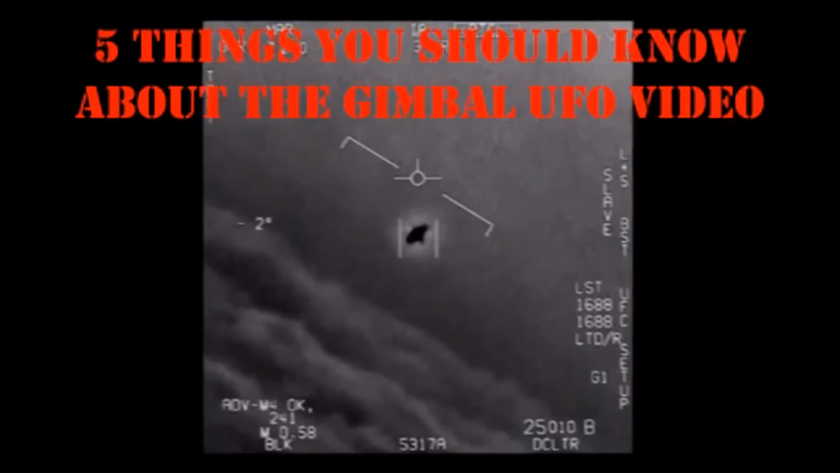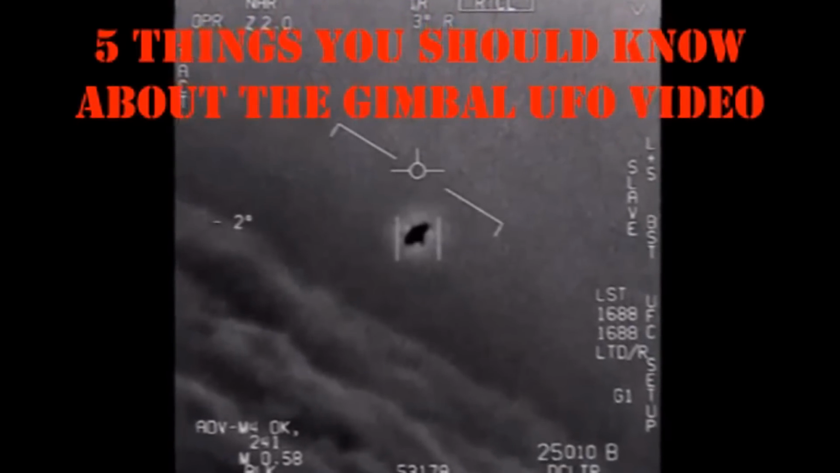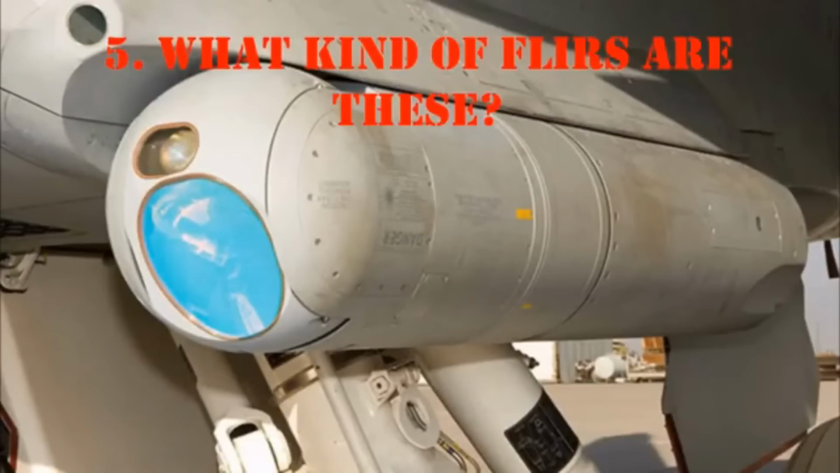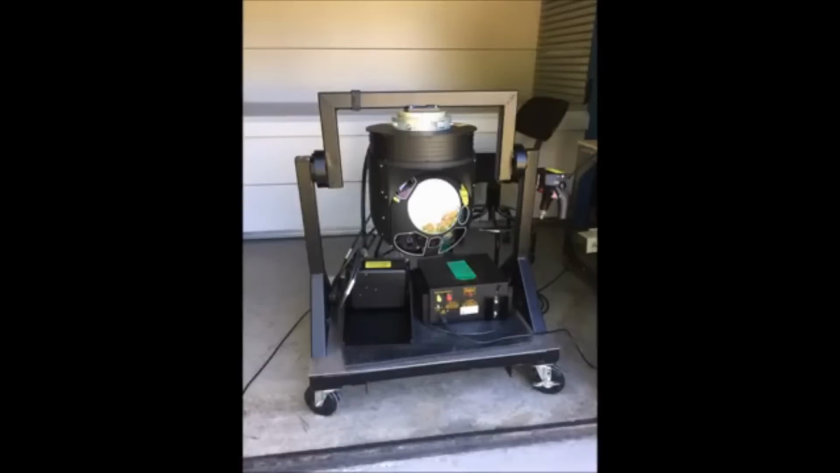Here we go. Here are 5 things that you should know about the gimbal UFO video. All right, Number 5. What kind of FLIRs are these? That's the FLIR. The infrared equipment used to record the 3 UFO FLIR videos were FLIRs, which stands for Advanced Targeting Forward-Looking Infrared Systems, and they're usually mounted on fighter jets such as the FA-18. The infrared equipment that I work on has more of a surveillance application. There is a crossover between the two because of the similarities between the technologies, therefore I decided to go ahead and make an input.